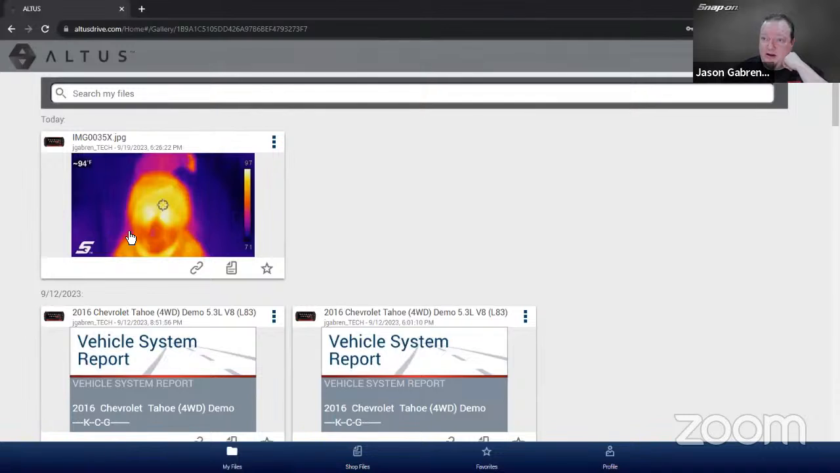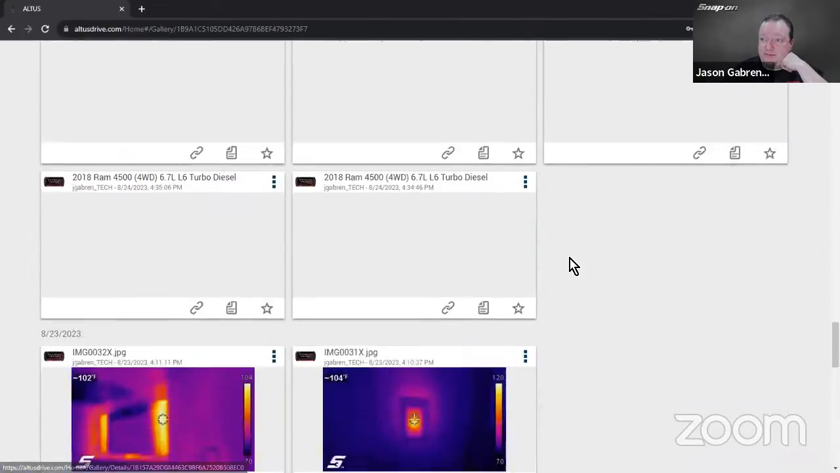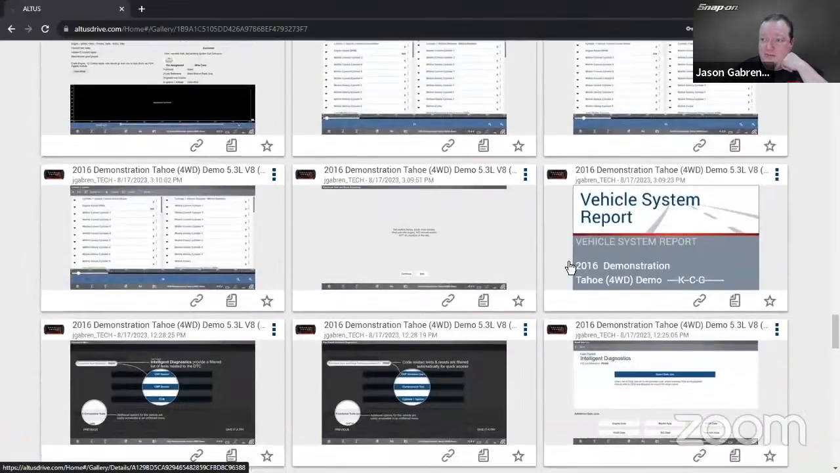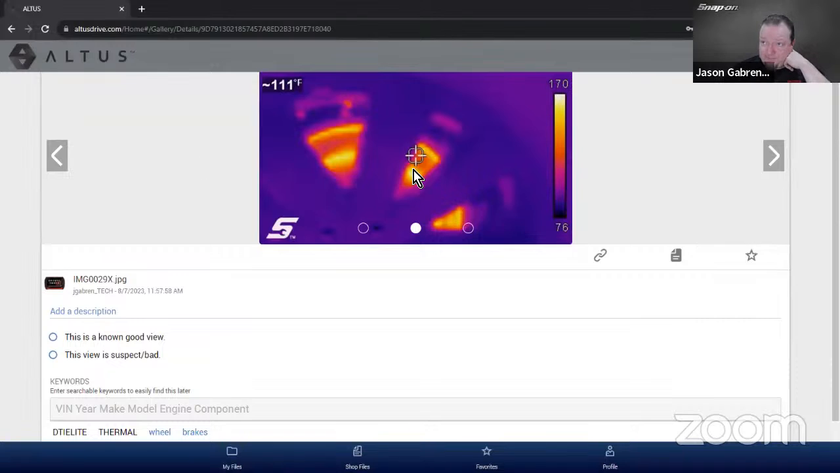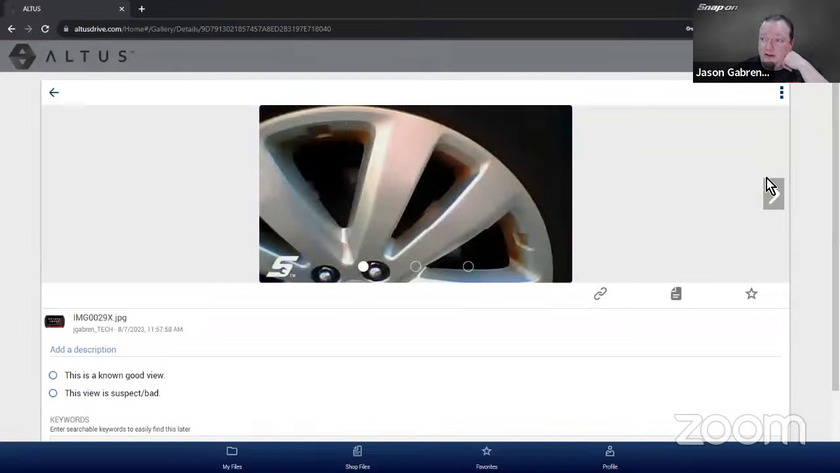All right. So there is, for example, my daughter, right? 94 degrees on her forehead. She did not have a fever then. A bunch of other stuff. Down here, a few screenshots. There's that AC unit I did. Way down, there's my brakes from the other day. And so you can see my brakes. If I go to the right, there's my straight thermal. If I go to the middle, thermal with the notations on it. And if I go to the left, I get the straight cam.